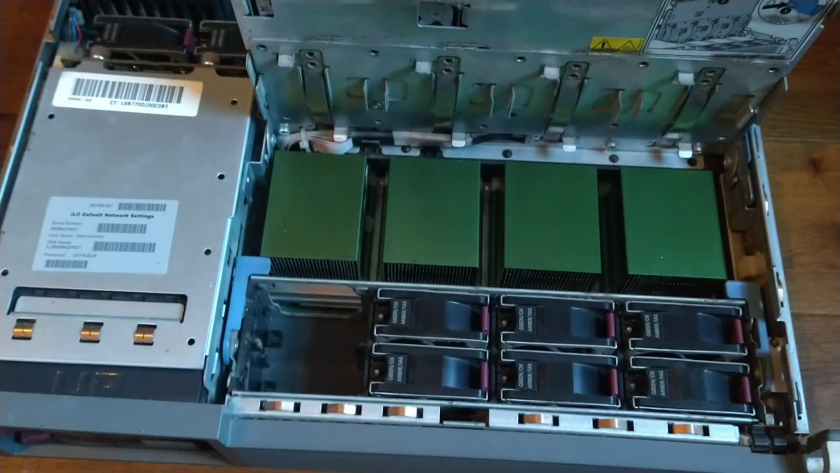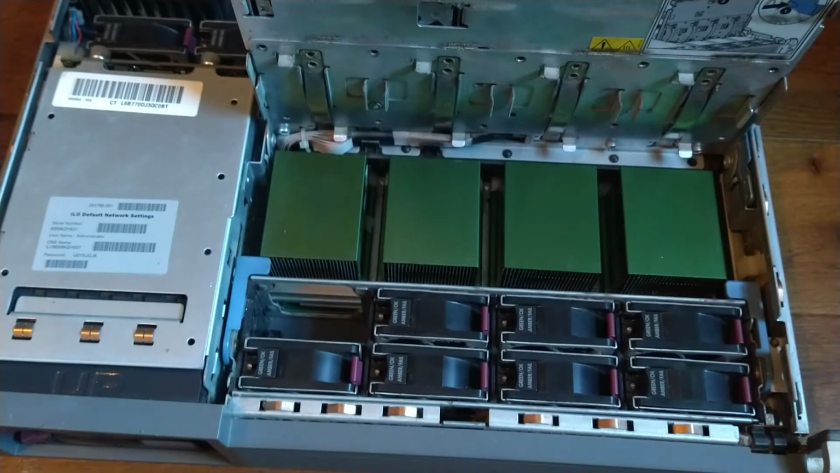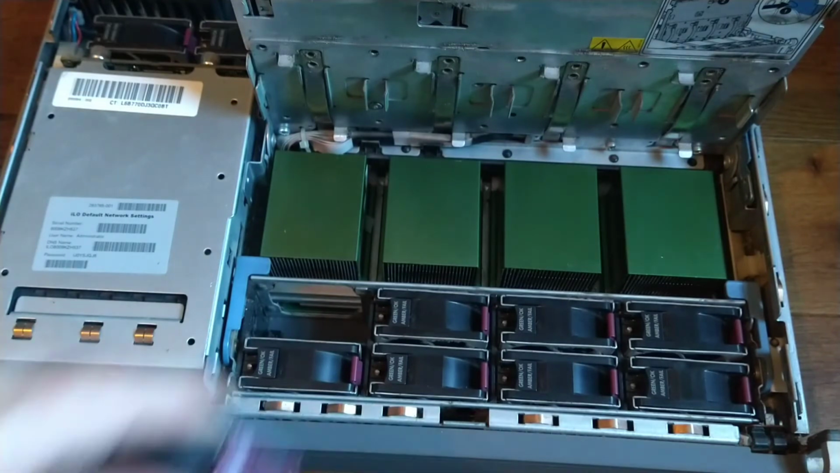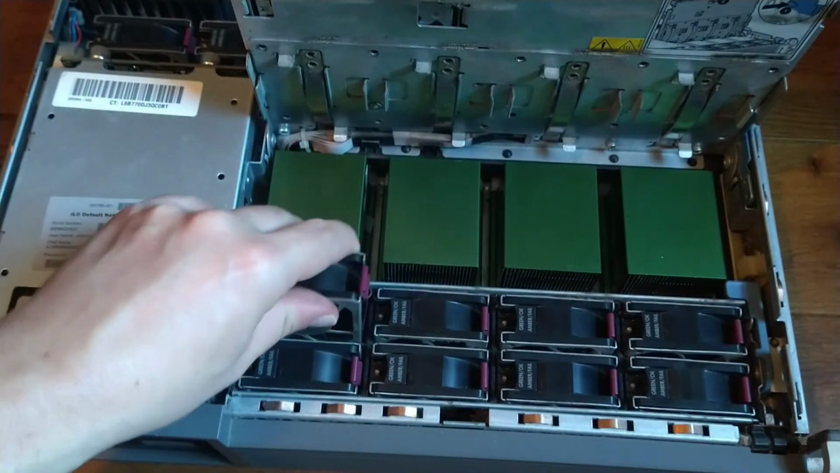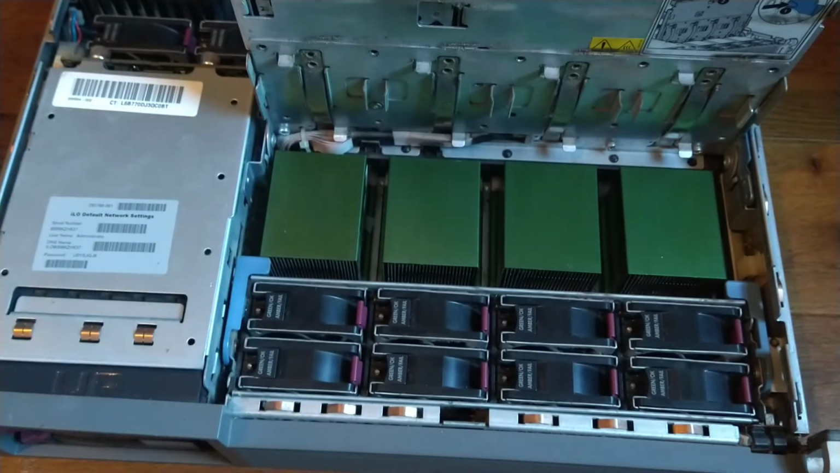Okay, right. Let's put those back on. Let's see if that gives any improvement. Let me turn on the machine.